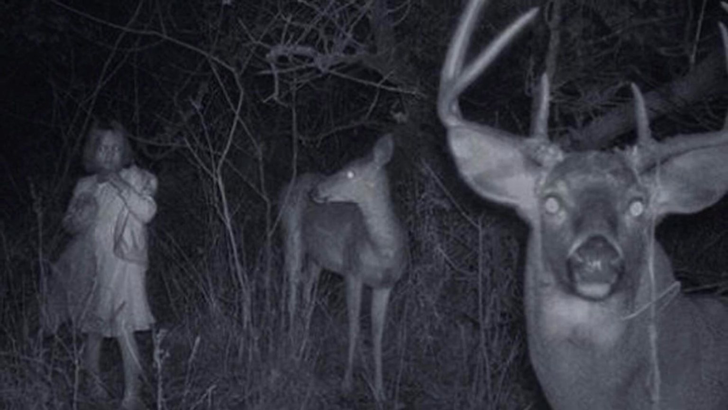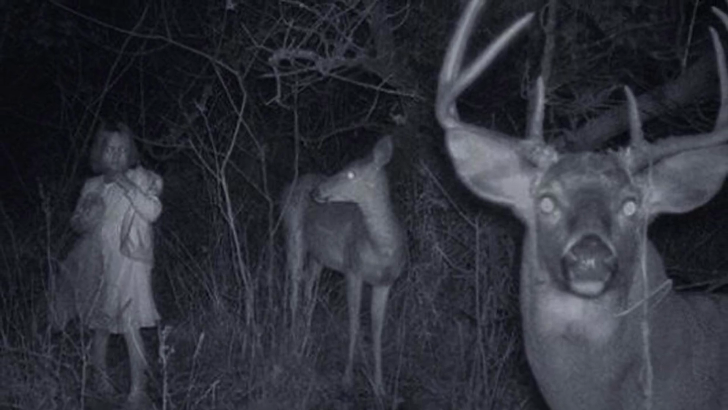This bizarre image was taken on November 22, 2010 at around 3 in the morning near Big Spring, Texas. What made it strange was the fact that the little girl was alone in the dark, and based on the image, her age could be no more than 4 years old, which brings to mind what a child as young as she was doing out there in the woods.